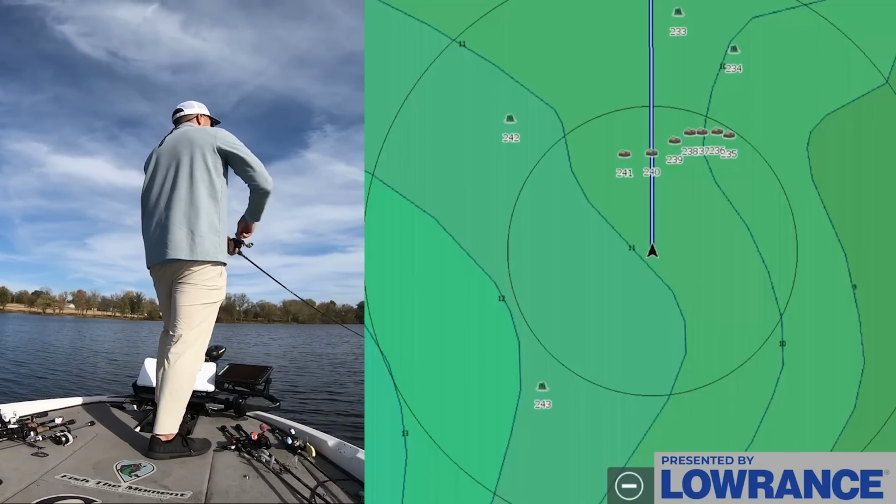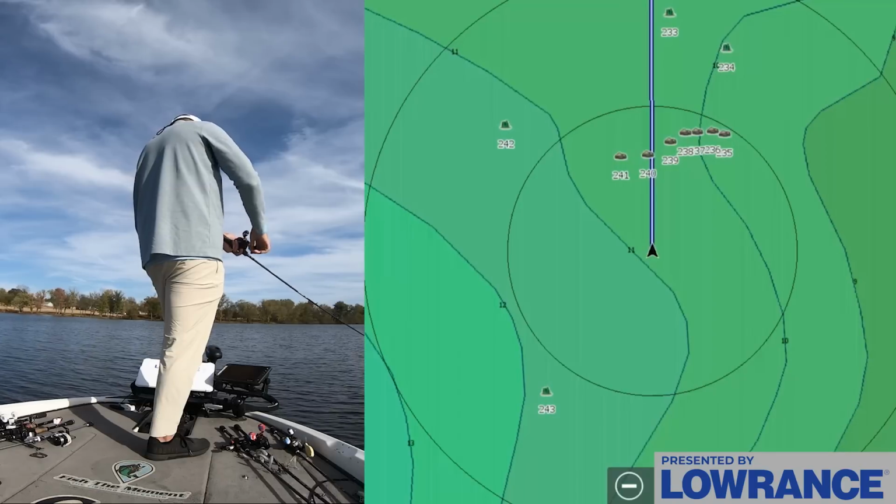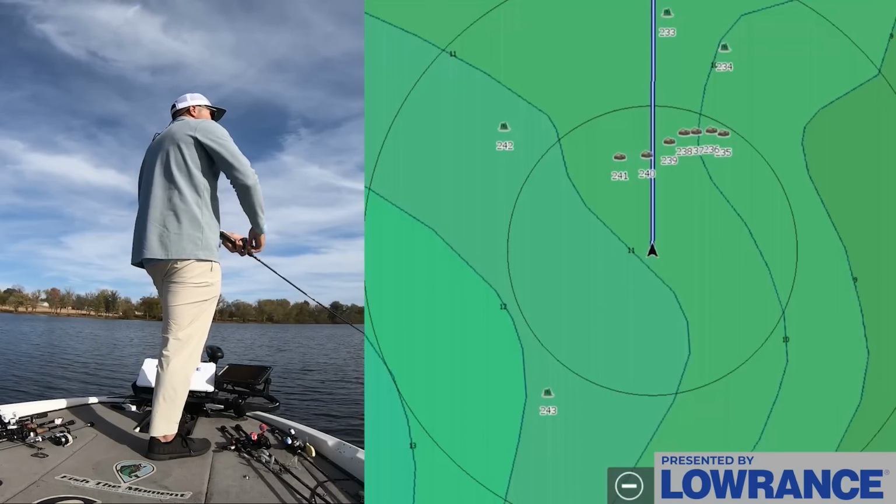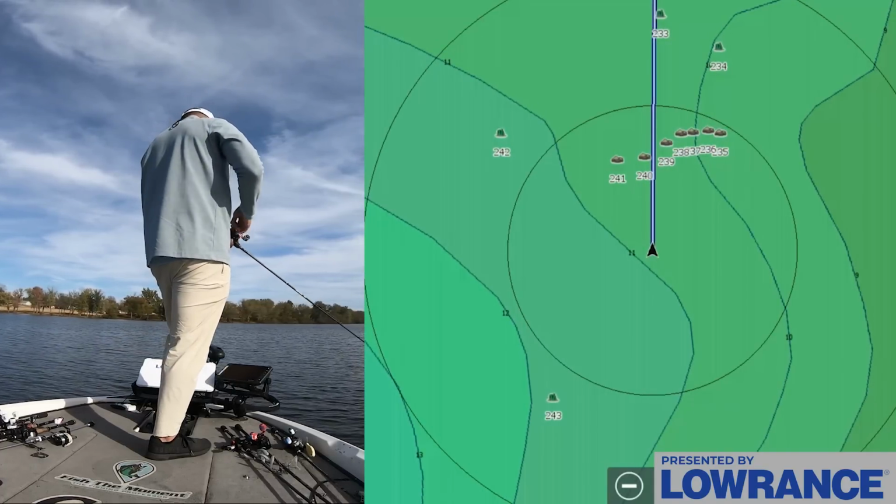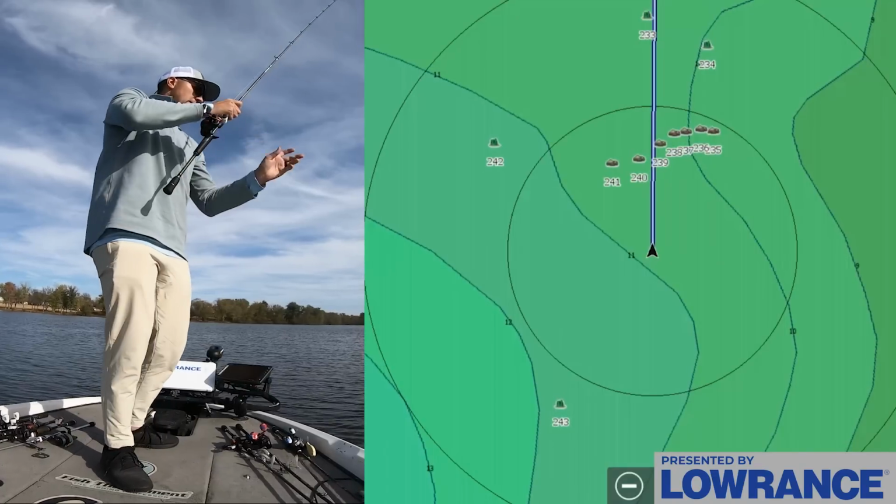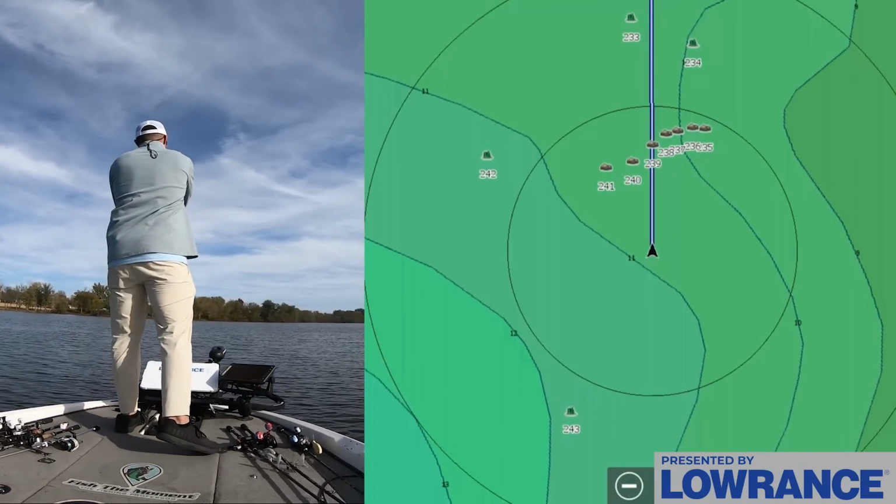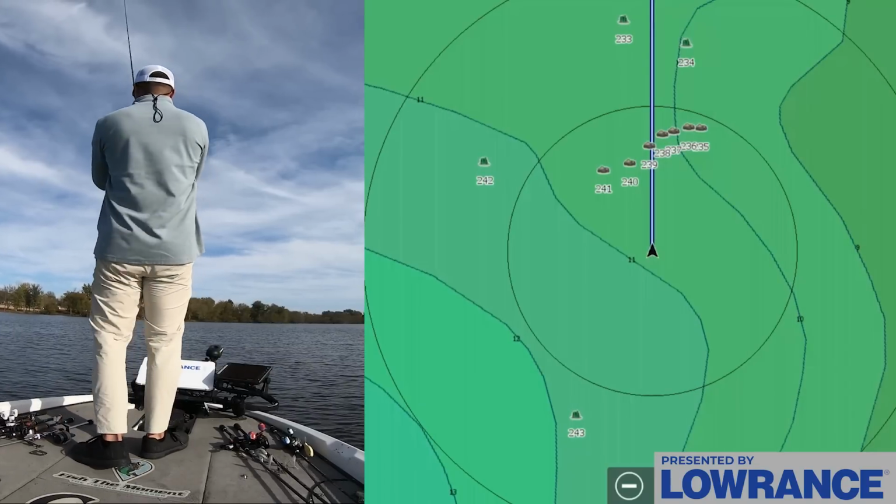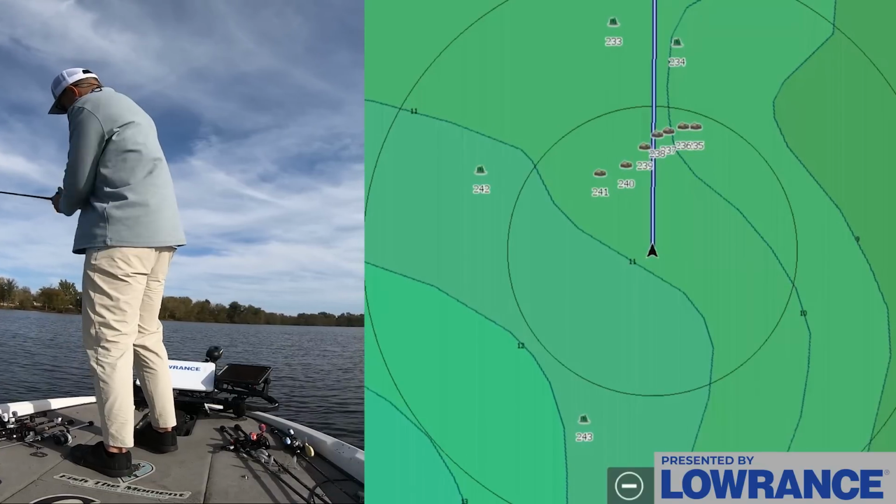I don't like the fact that there's a bunch of muck on the bottom here with this crankbait. Not ideal. Hitting a few rocks and things like that, nothing crazy. Need to tune my crankbait. Oh, maybe it's just this stuff that's on there. I'm just making fan casts around these waypoints, getting backlashes, you know, the normal thing. So that's kind of how it goes.